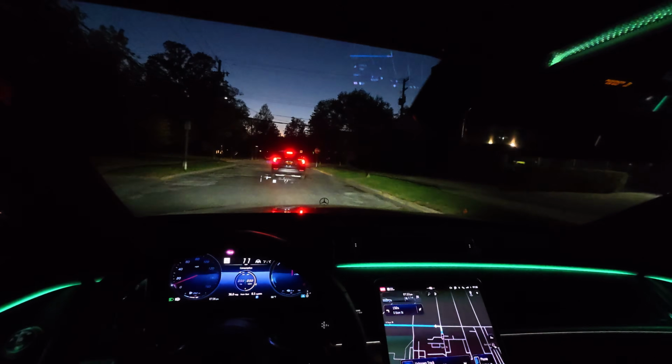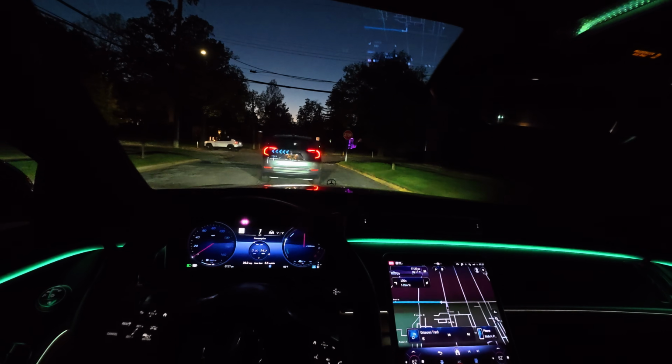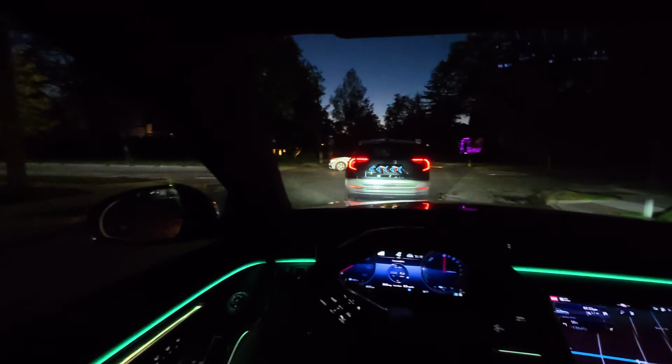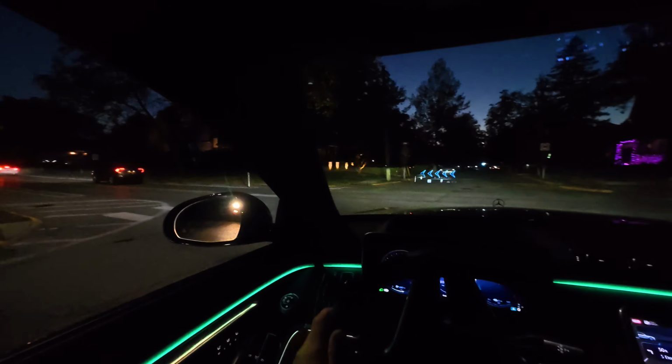It's not like they put some puny little 4-cylinder in this thing just to be able to get it to go when you run out of electricity. Combined output is pretty impressive too. 510 horsepower, 550 plus pound-feet of torque. But this thing is definitely tuned much more for comfort, for luxury.